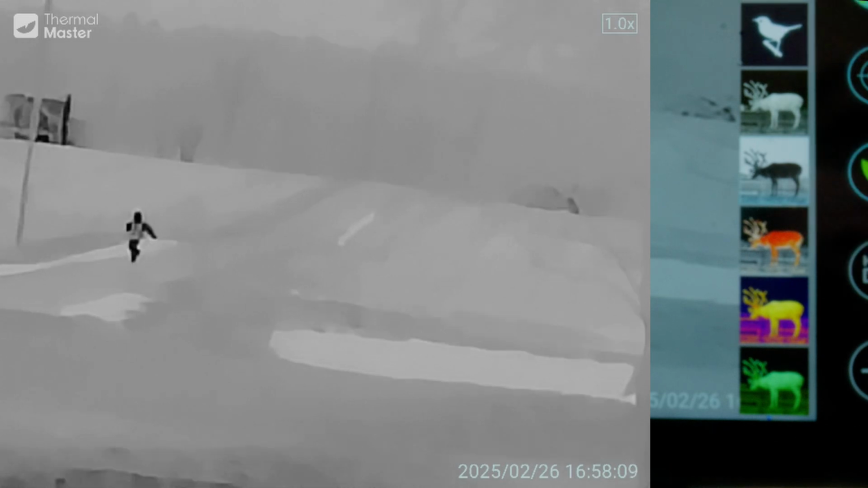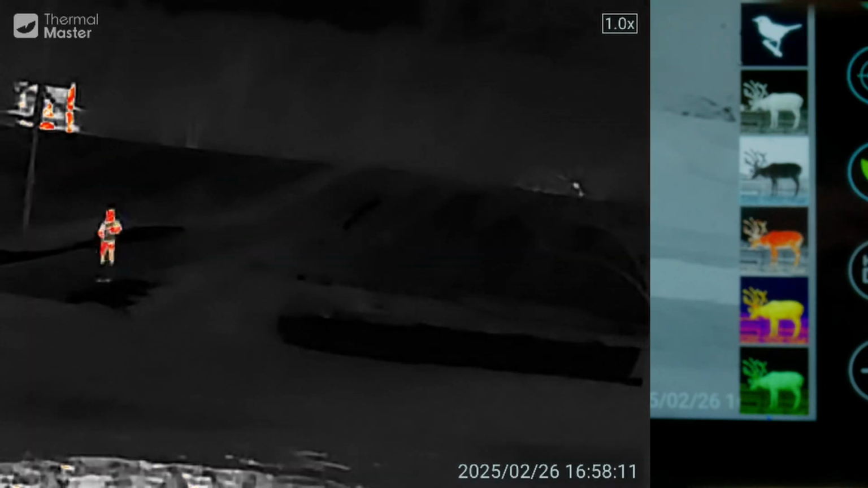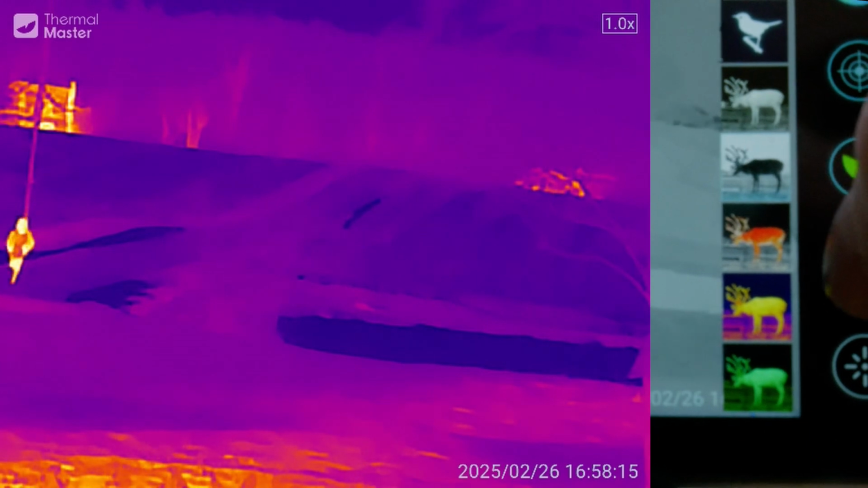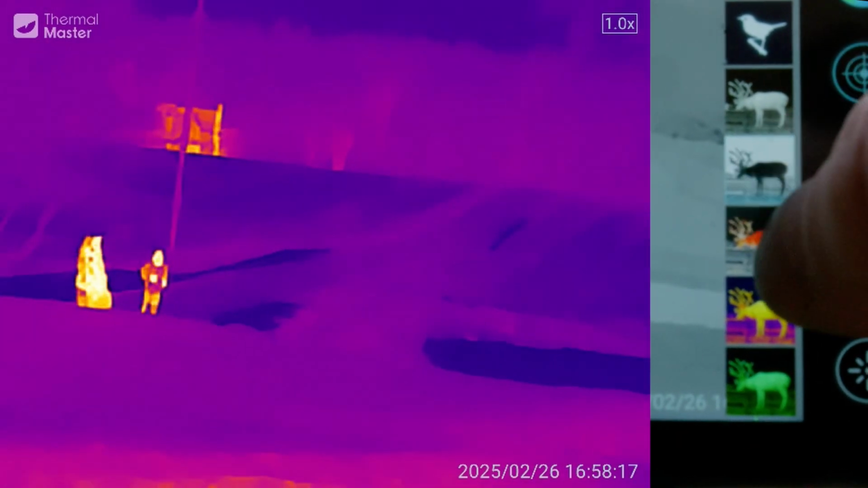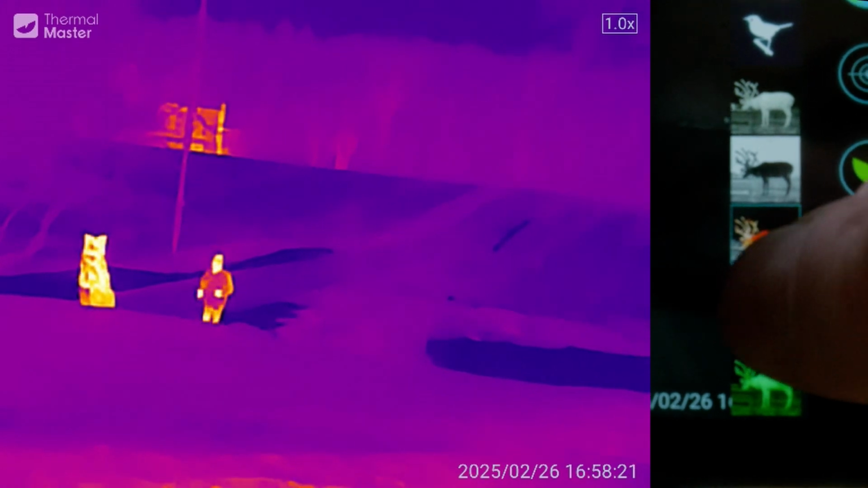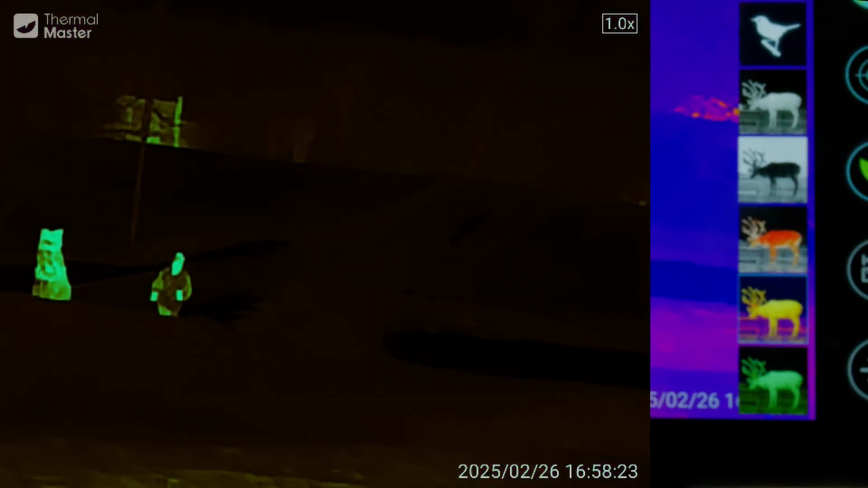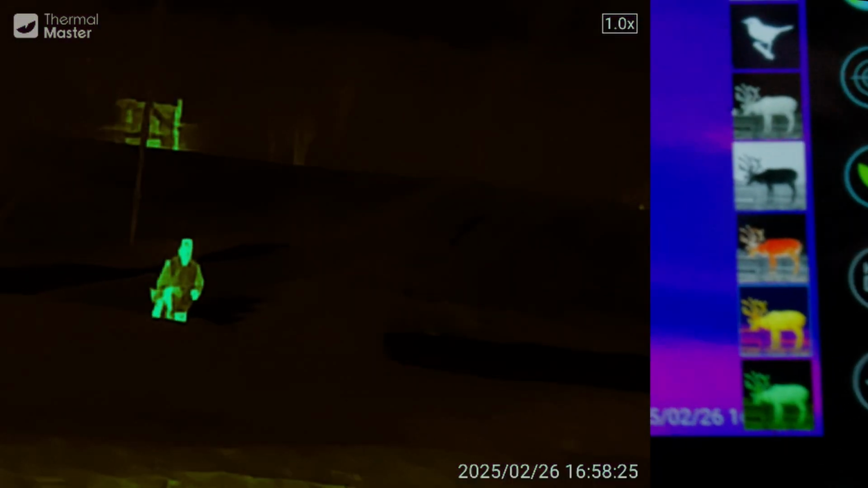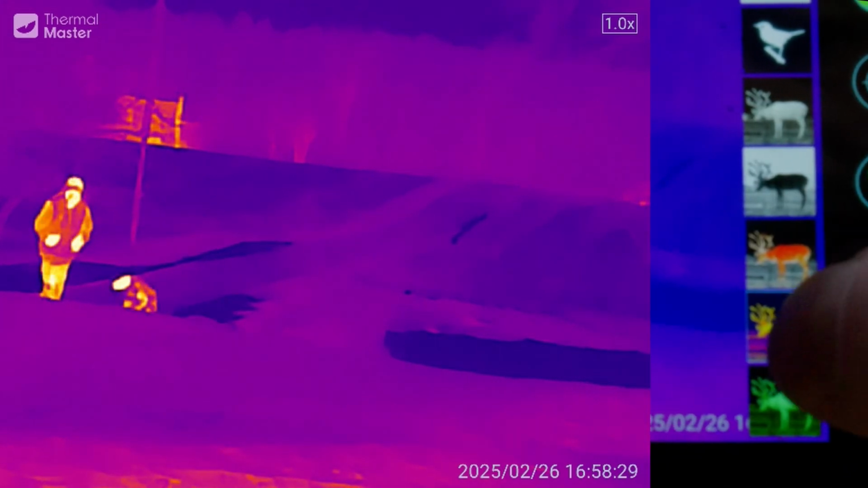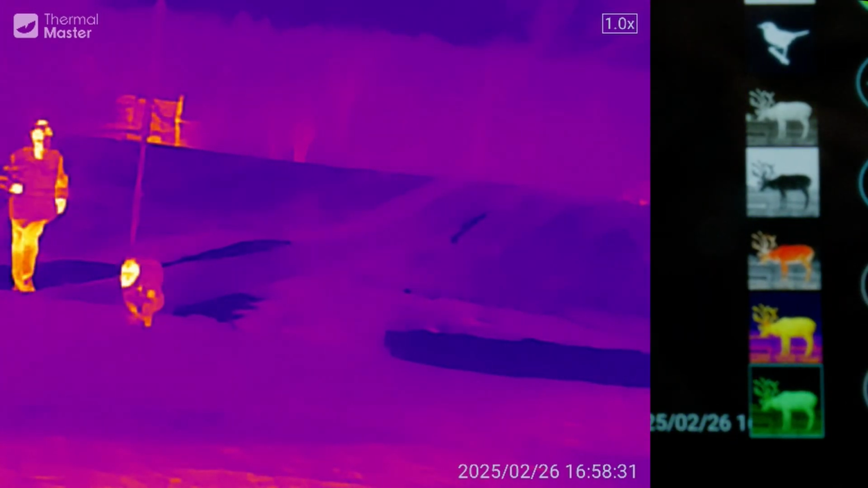And then there, the same thing. The difference between that one and that one is you've got a little bit more detail, so you can see other heat signatures. Here you've got the red hot, and then here it's a little bit different. So you've got the dog, Hendrix, running, and then the green hot.